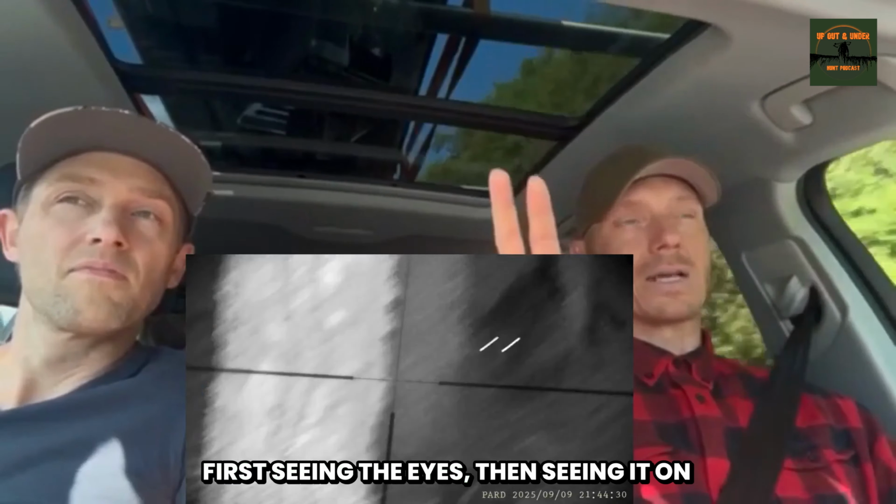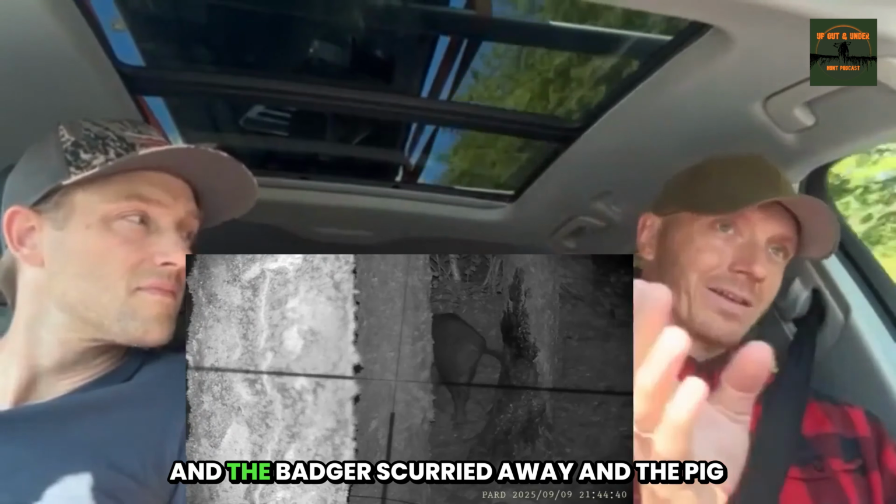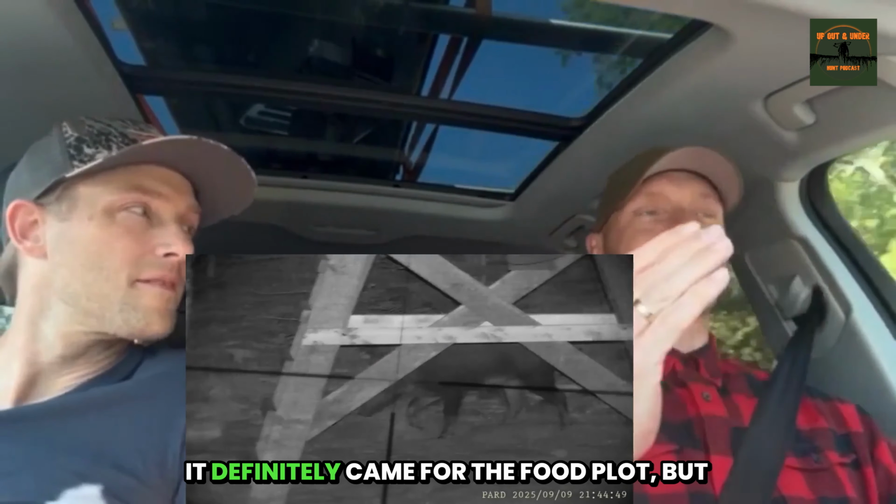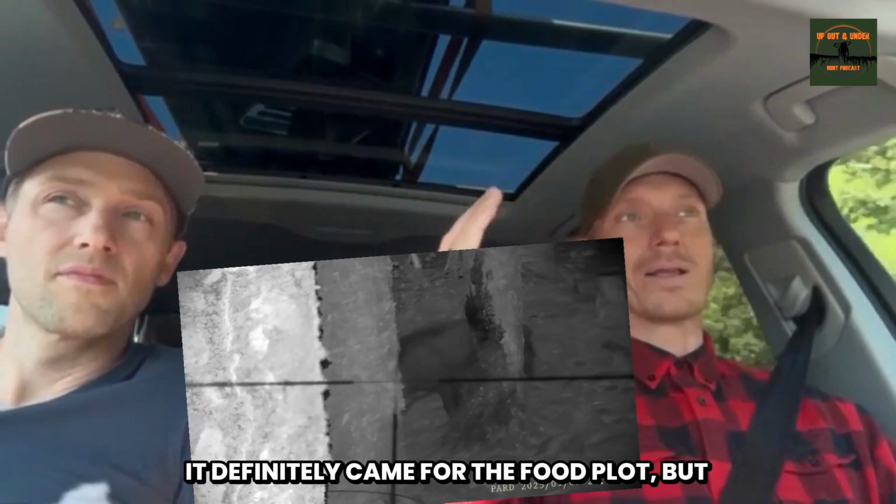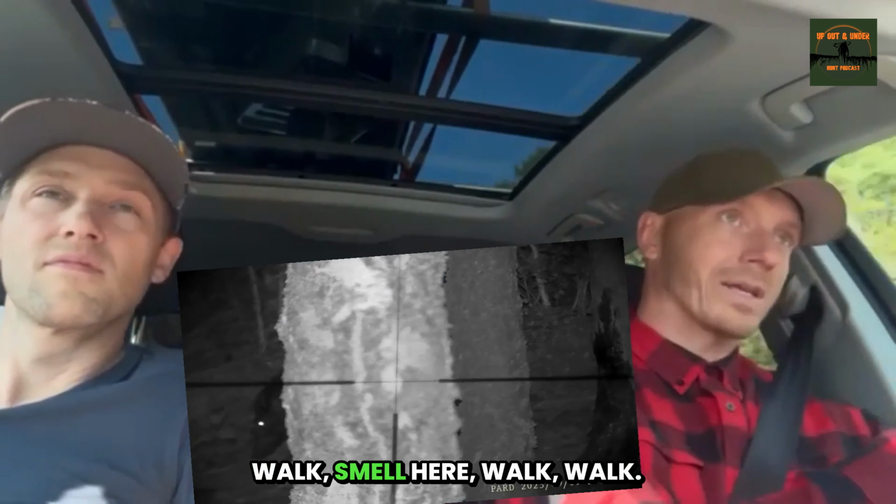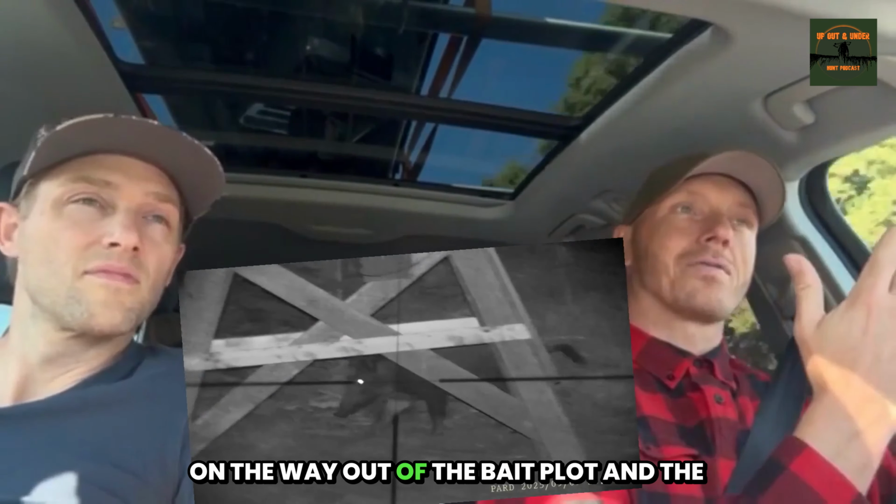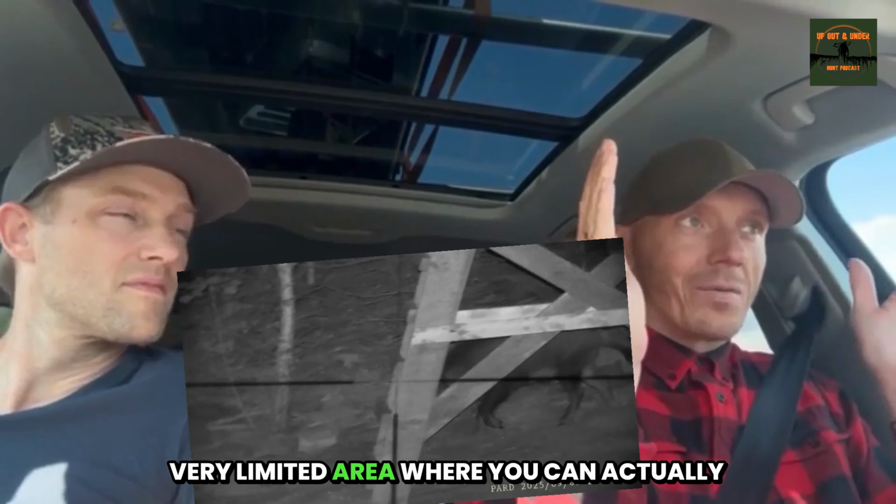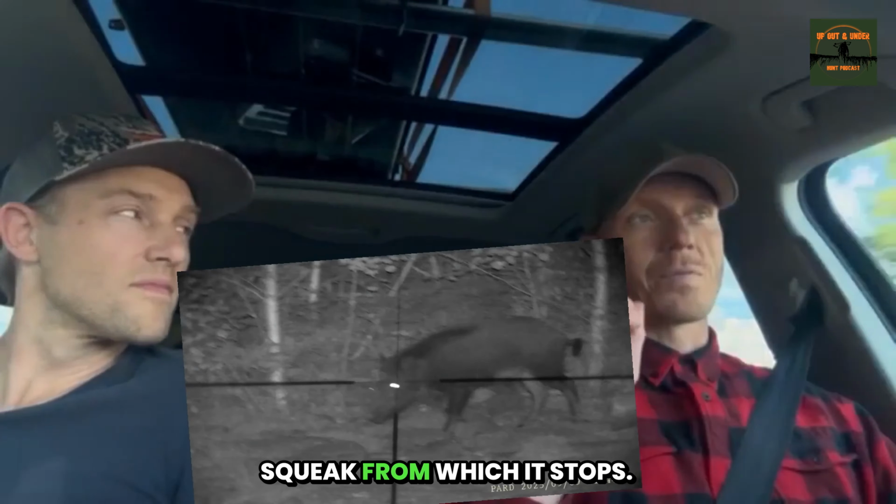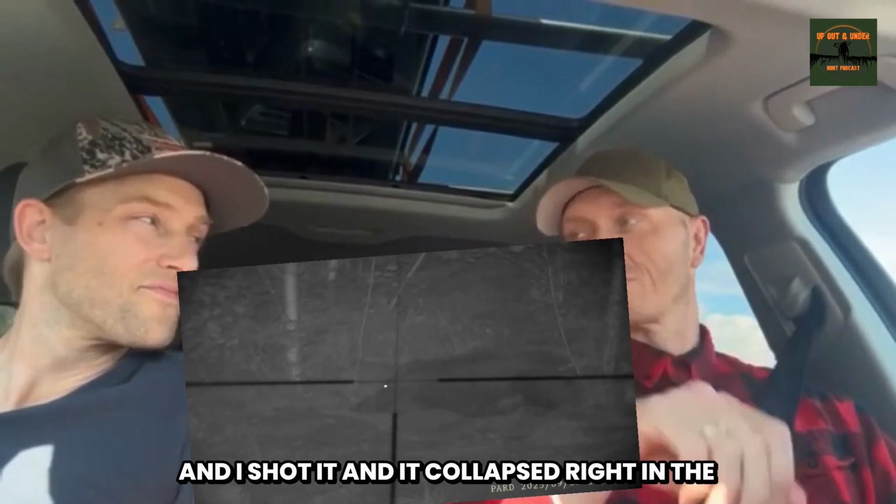First seeing the eyes, then seeing it on thermals also, coming in through the bushes, and the badger scurried away, and the pig came in, and it definitely came for the food plot, but it didn't really stop. It just did smell here, walk, smell here, walk. So when it had passed, and I was on the way out of the bait plot and the very limited area where you can actually shoot, I decided to give it a little mouse squeak, from which it stopped, and I shot it, and it collapsed right in the spot also.